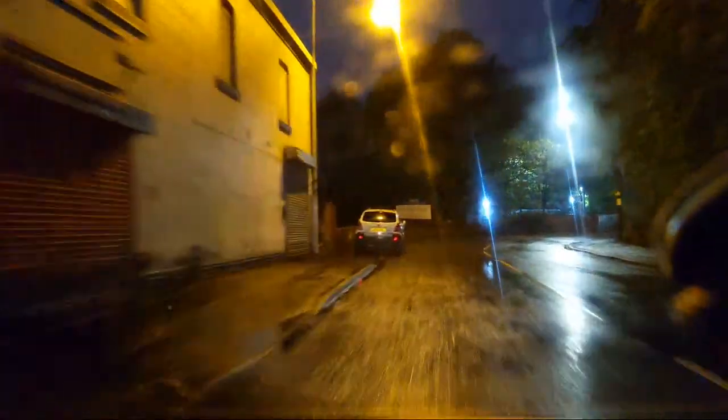So we are heading now towards Dangerous Corner. There's many dangerous corners. This is the first one tonight.